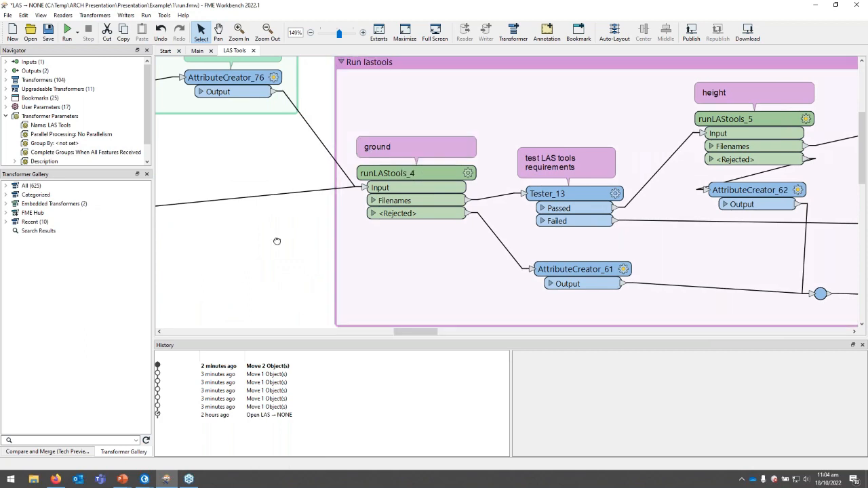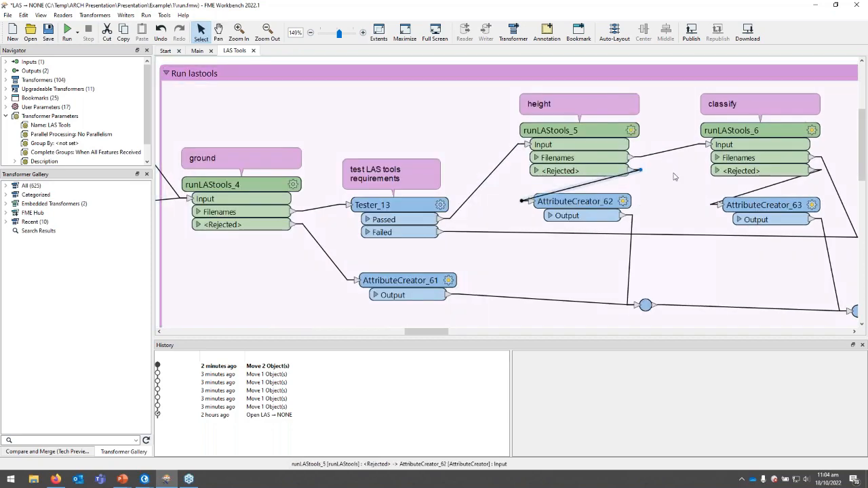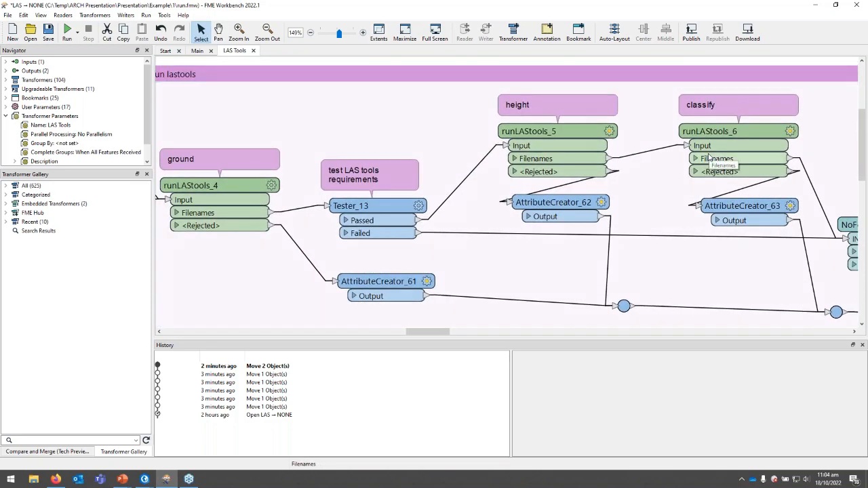Then once we've cleaned that up, we step into some of our more hardcore processing, where we determine the ground, the height of points above ground, and then try to classify any of those non-ground points.